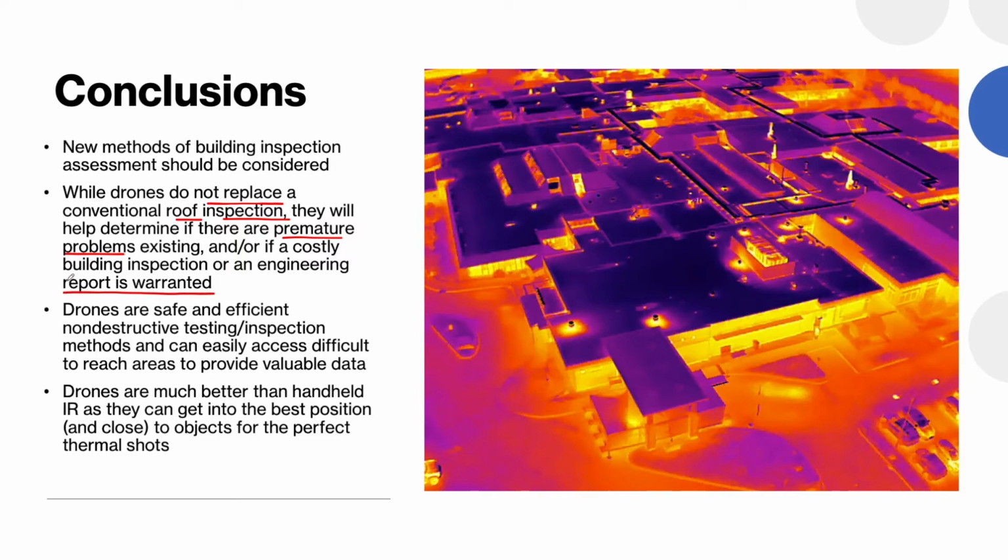So you send up one of these drones on a roof that you're worried about, and then you're checking for thermal anomalies on it. At that point, you can escalate it for a building inspection or an engineer to get involved with it concerning a remediation. So this is really good, because if you can take preventative measures on roofs or structures, it can really save in the long run and detect problematic areas.